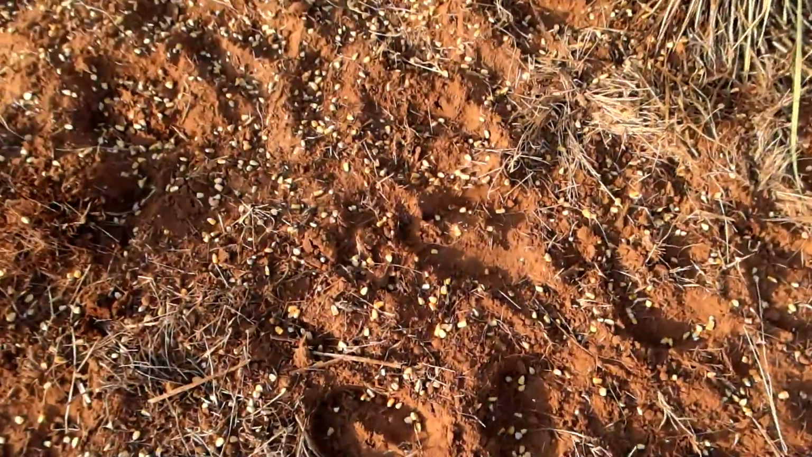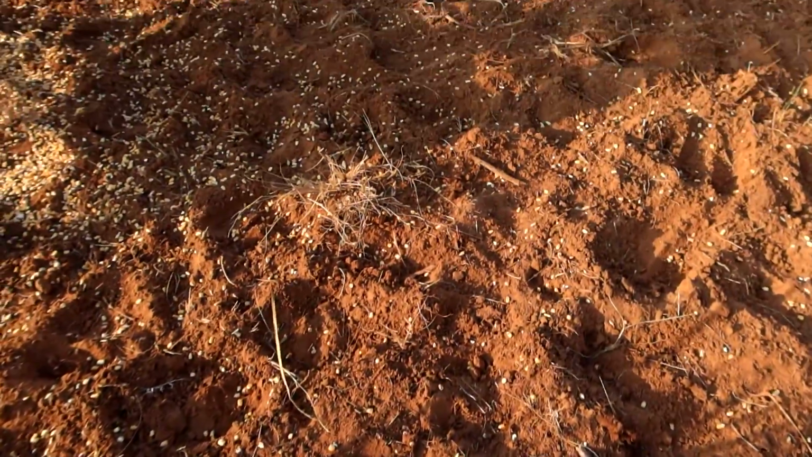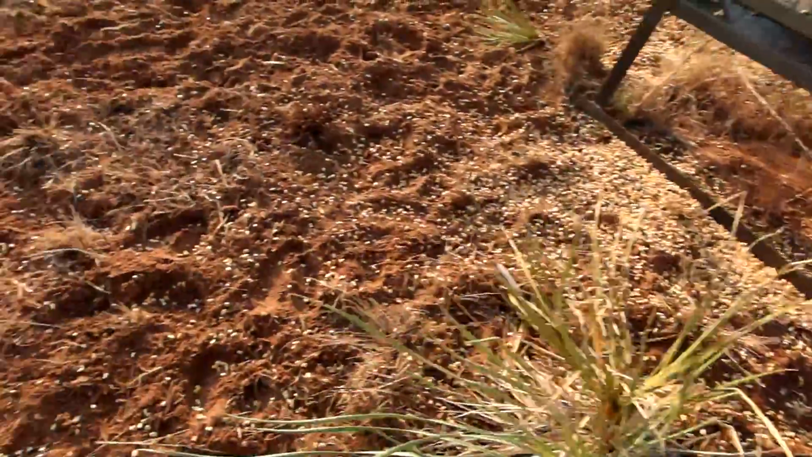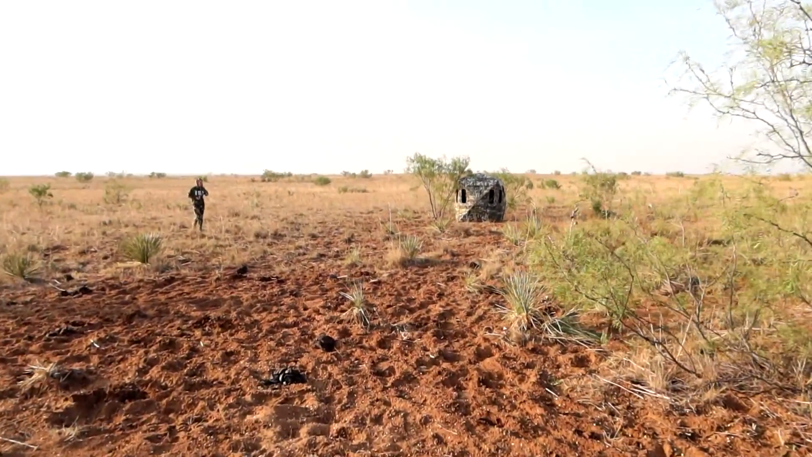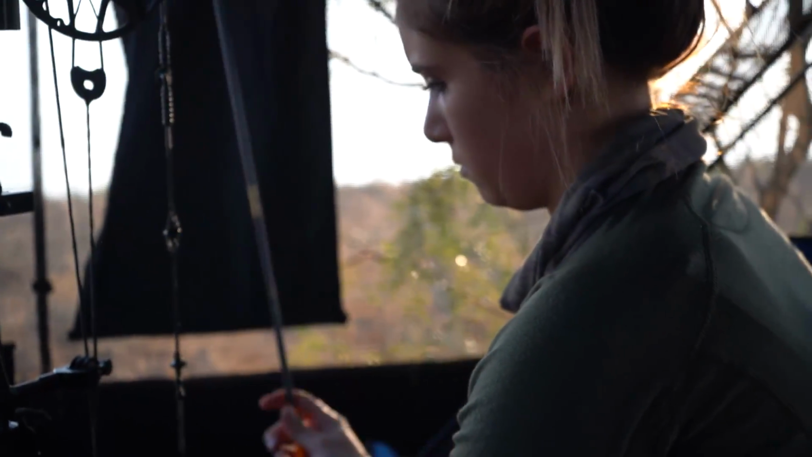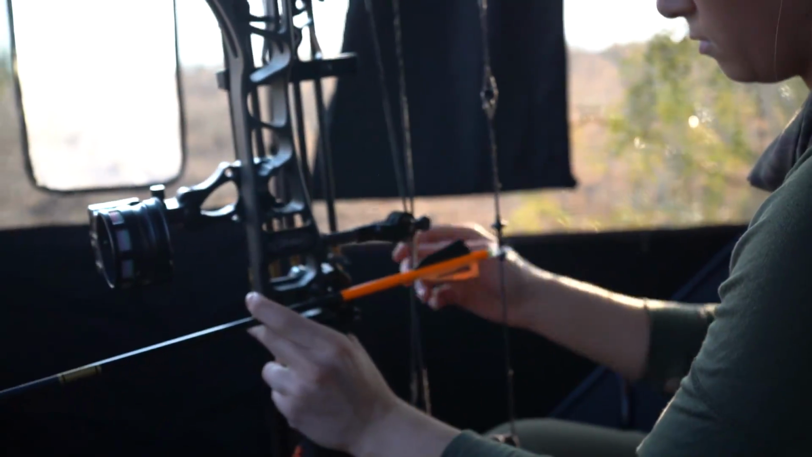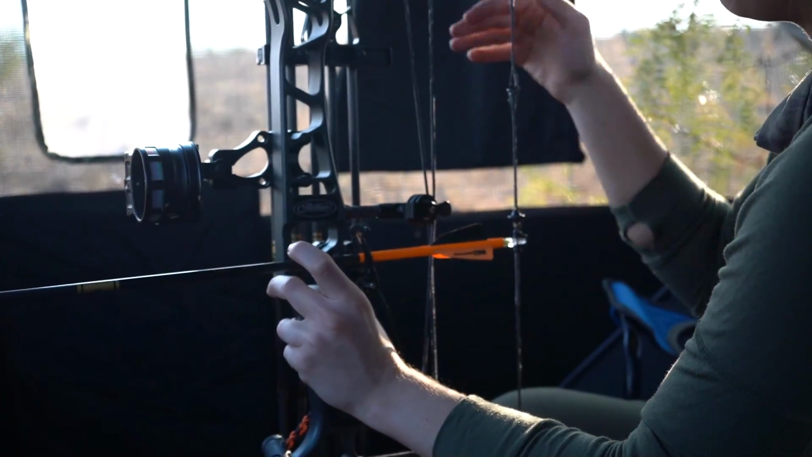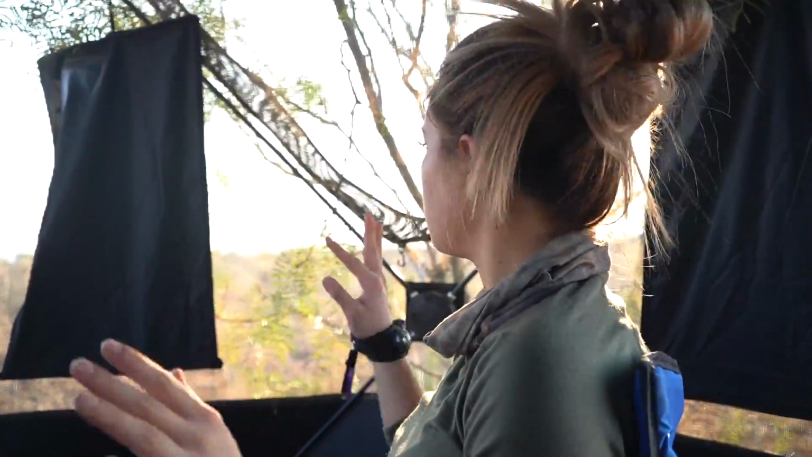Bunch of cows have been in here, so it's kind of hard to see any pig tracks. Anyway, we'll get out of here, go sit. Hopefully they show up. Our wind is pretty good. It's kind of going this way. And he said they're supposed to come from straight ahead.